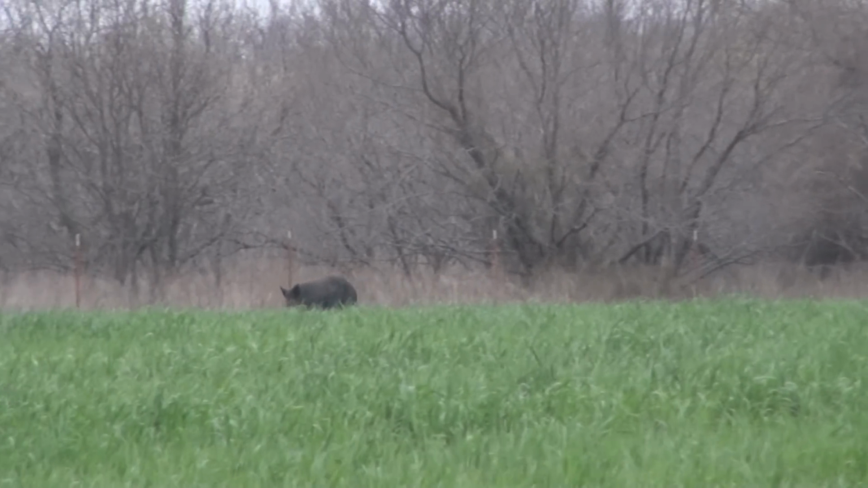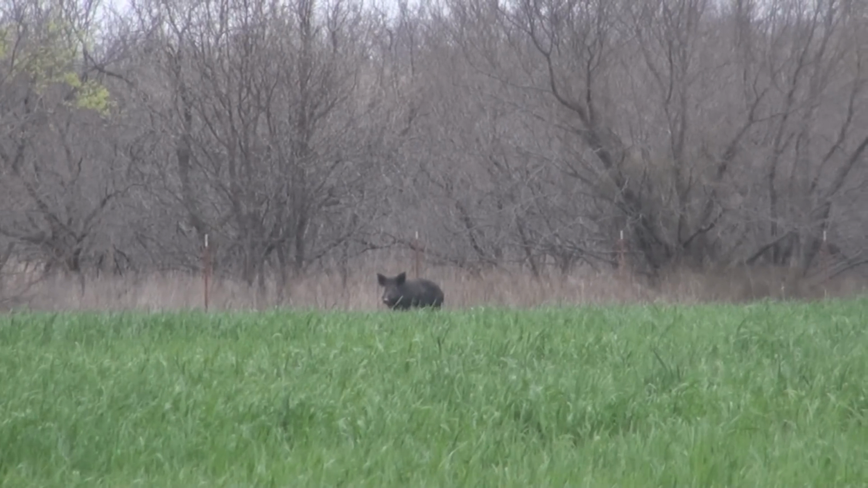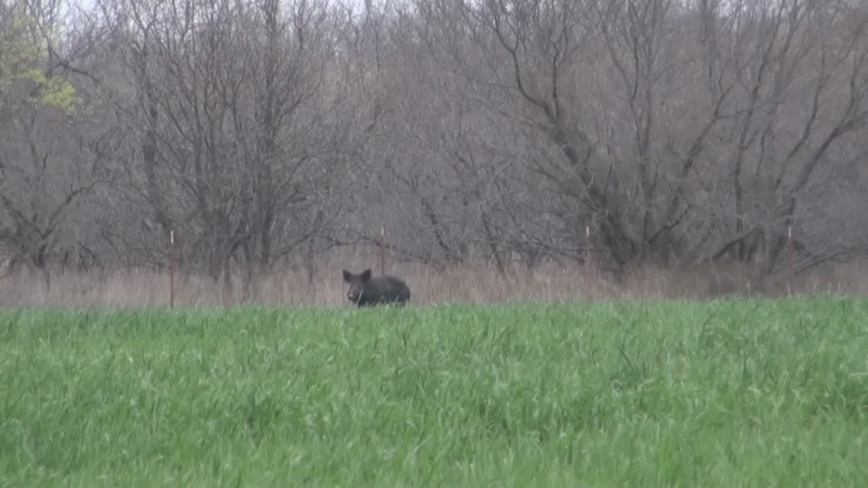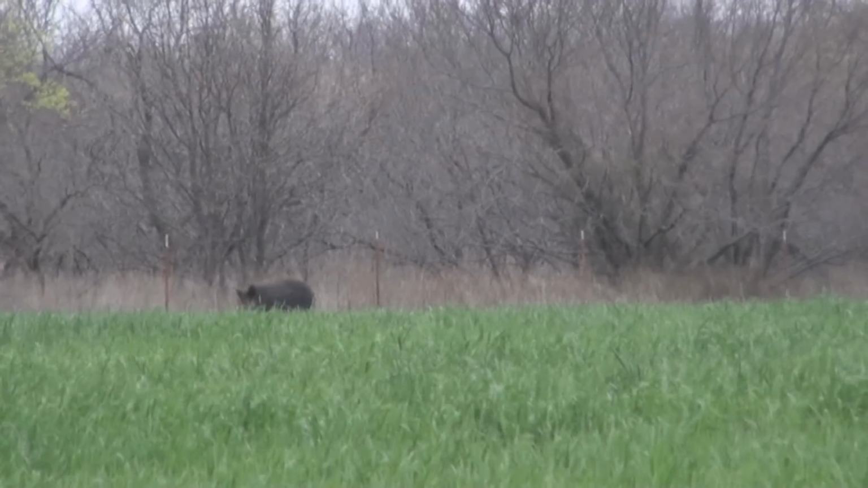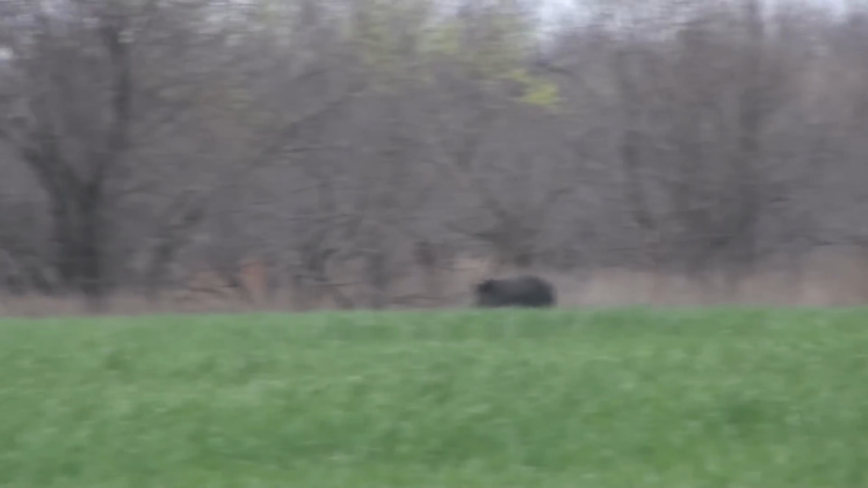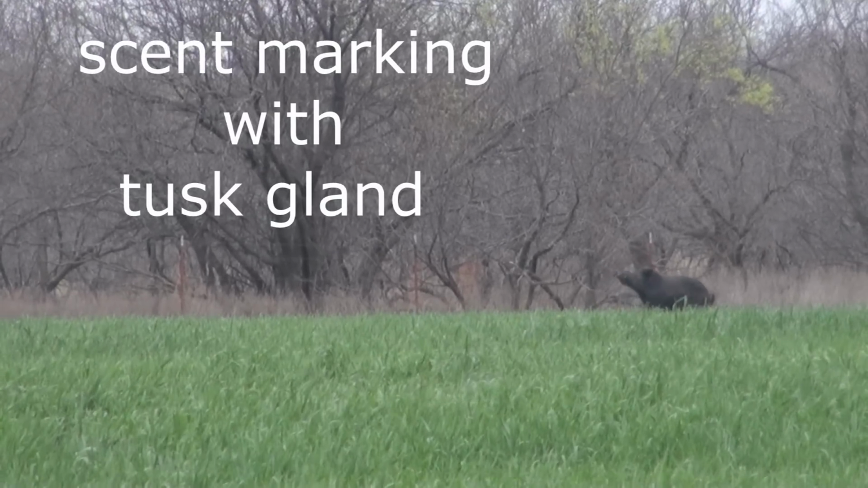The camera's not showing it, but we have two boars coming, one from way to the right and one from the left. We want this one coming from the right, if we can get him. He's marking.